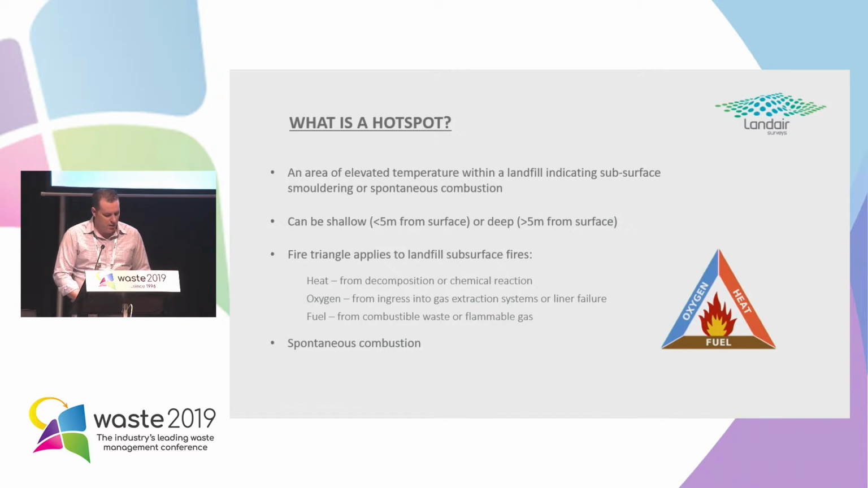You can't get away from the heat and the fuel in a landfill, but you can and do a lot to get rid of the oxygen, and that's a result of the capping layers, gas extraction, all those sort of things, really to limit that oxygen in the landfill mass.